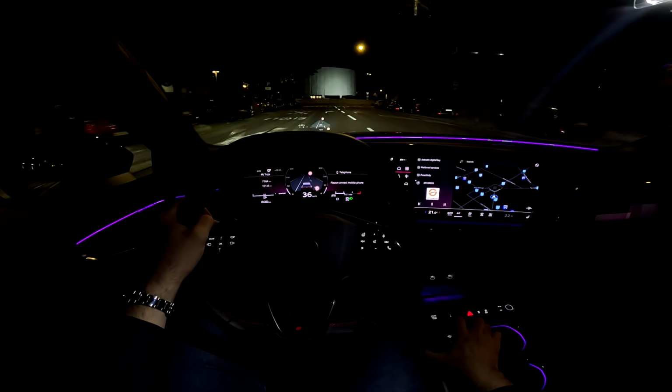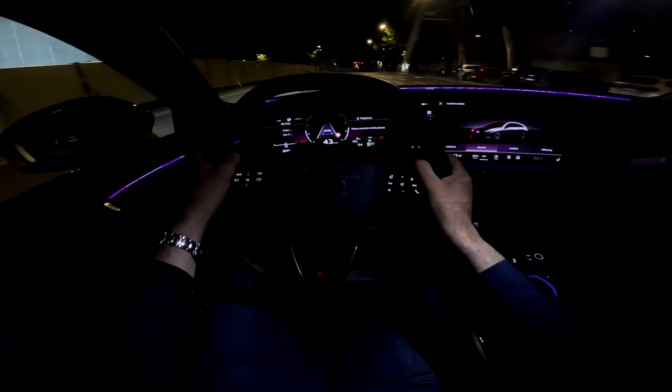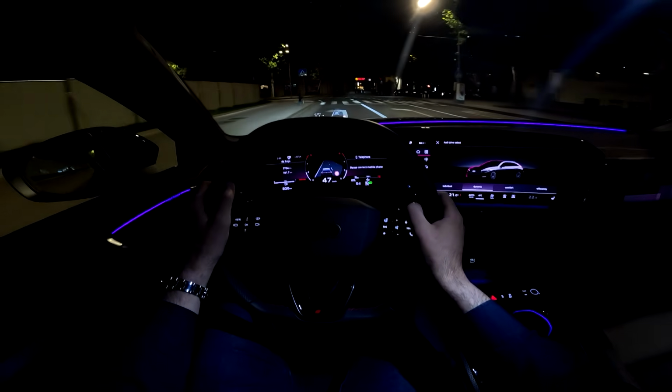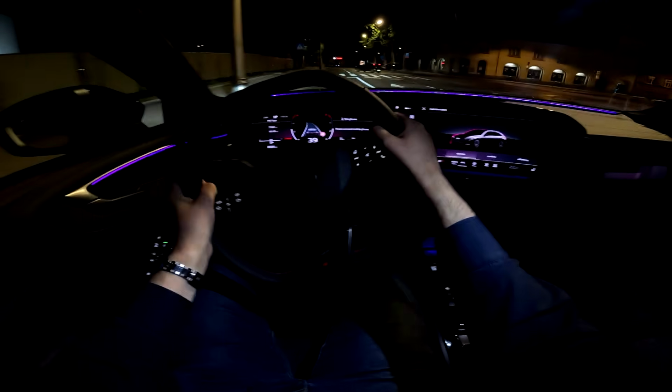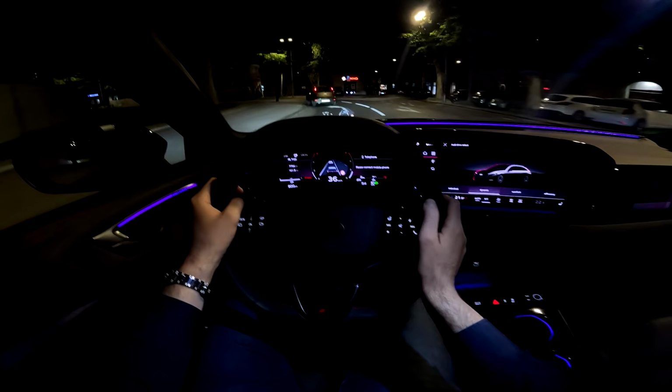And we will put the car now into dynamic. And it's so nice to drive the car. I mean, entering the corners and just enjoying the drive itself. Big thumbs up from me.